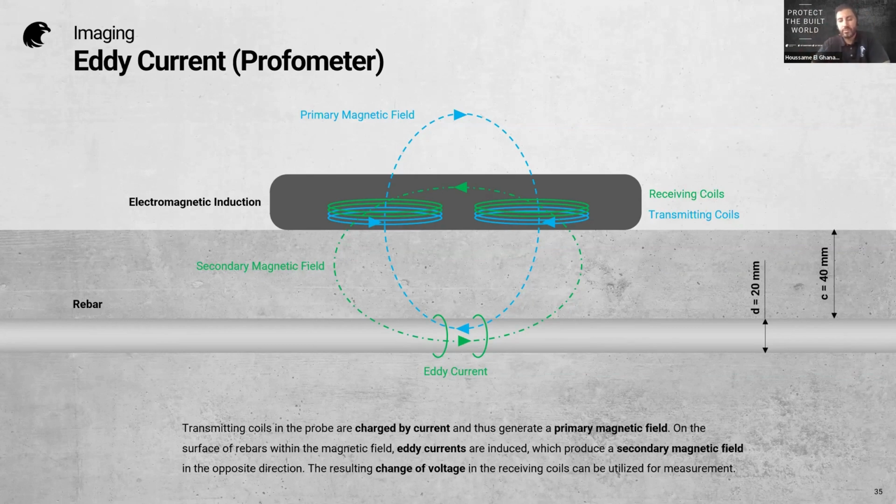And from the difference, we will estimate all information about the rebar, the location of the rebar, the concrete cover, and the diameter, as I said. So that's not really difficult to understand with the magnetic induction technology.